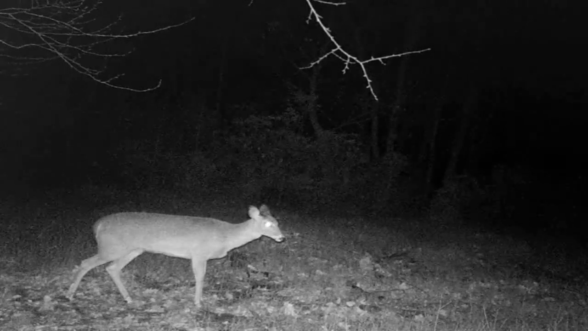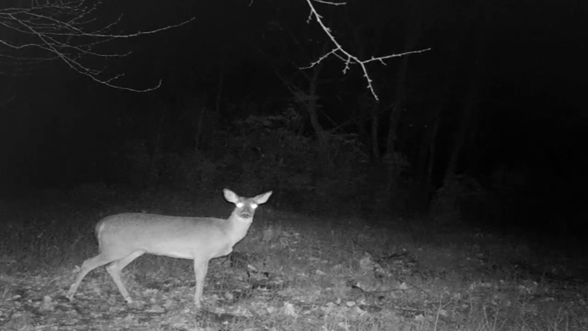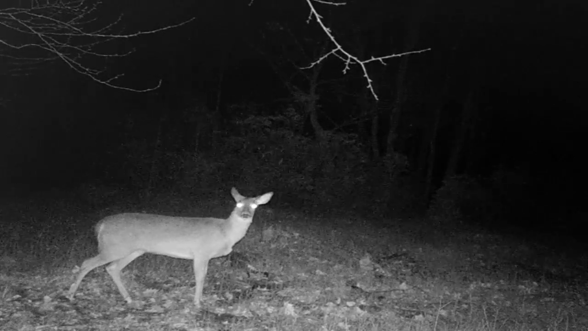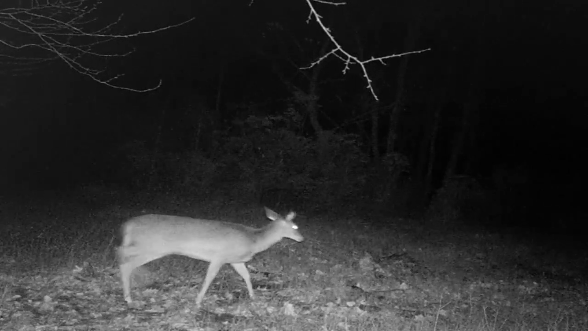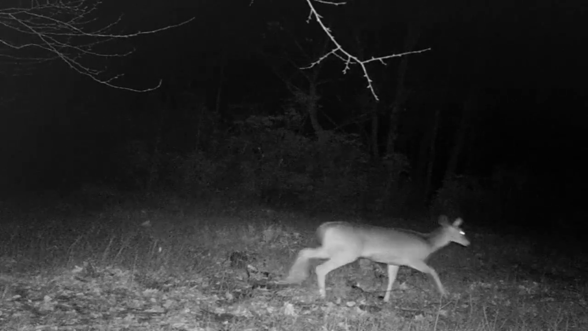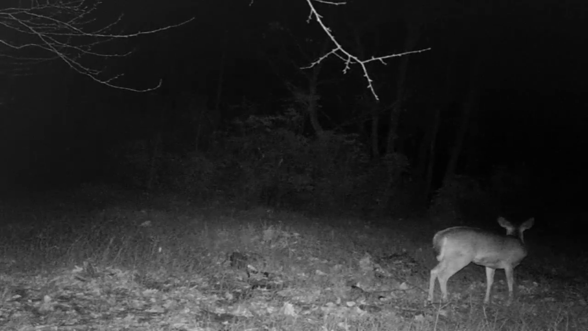And I don't know why, because I still have rye planted out there this year like I did last year, but they just don't seem to have used it as much over the winter. I'm back in here feeding on the woody browse on the blueberry plants.